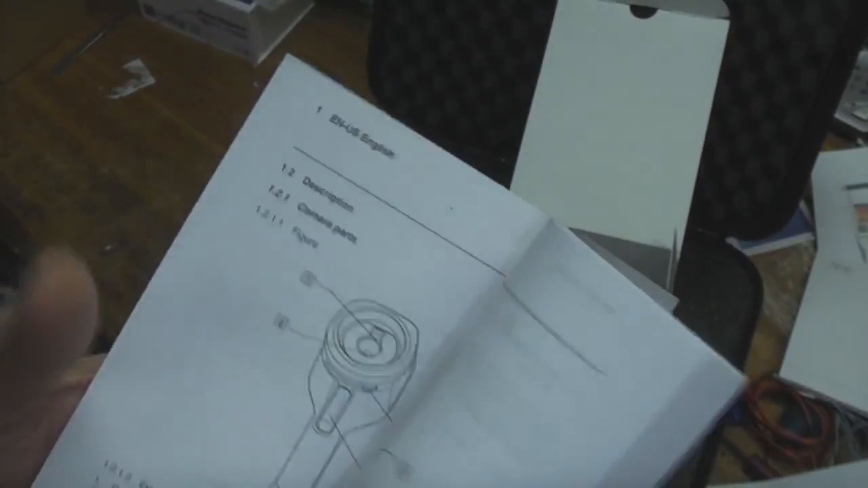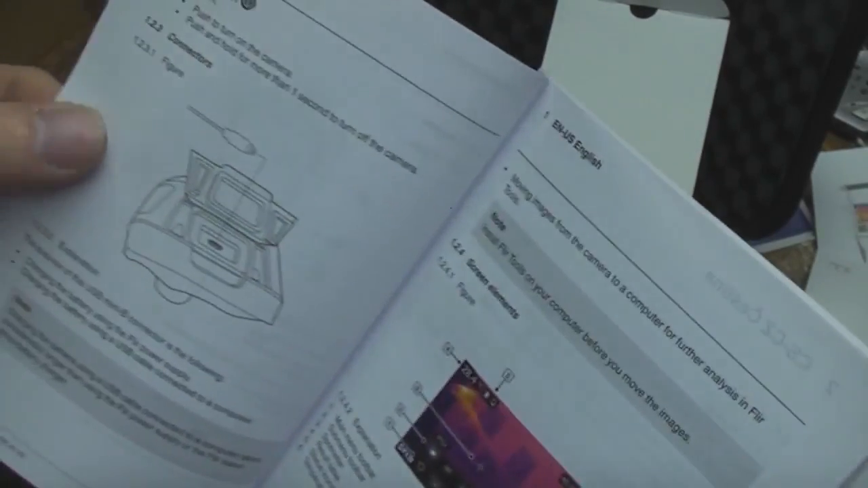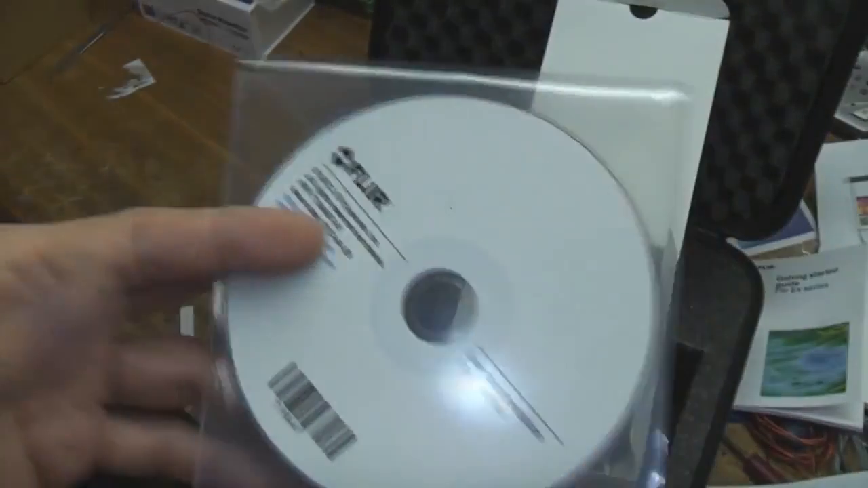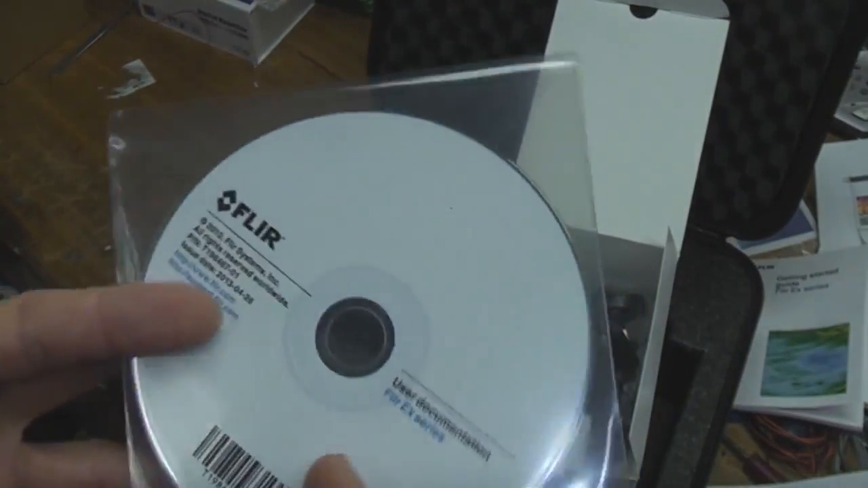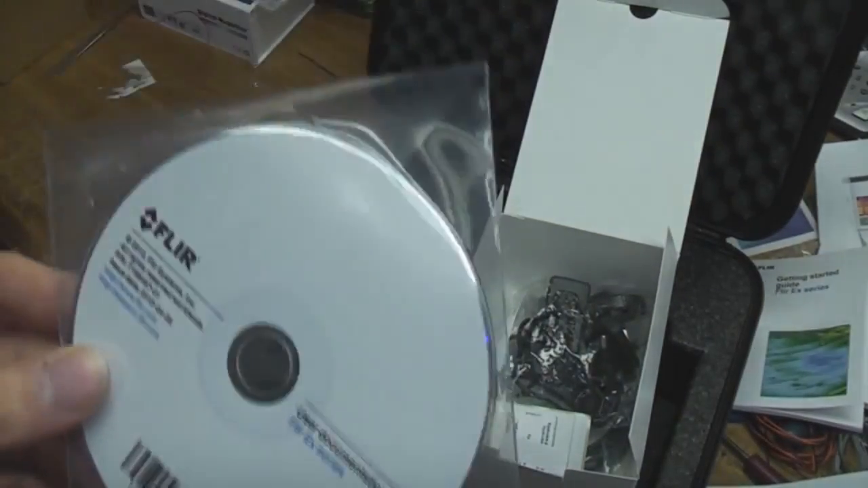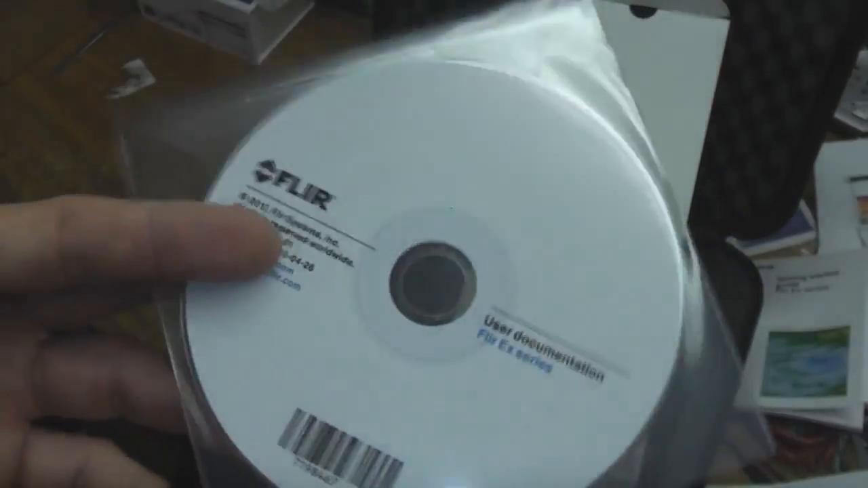Getting started guide, again, this is actually in 21 languages, and it's just the basic idiot's guide, 3 or 4 pages, most of which would be pretty obvious, so not particularly useful. This doesn't actually have the software on it, but it's got user manuals. It's got tons and tons of application notes, pictures from the company archives, company history, lots of applications and all sorts of stuff. Vaguely useful, but I don't see why they can't just stick this on the website. I don't think it's particularly useful to have it as a CD.